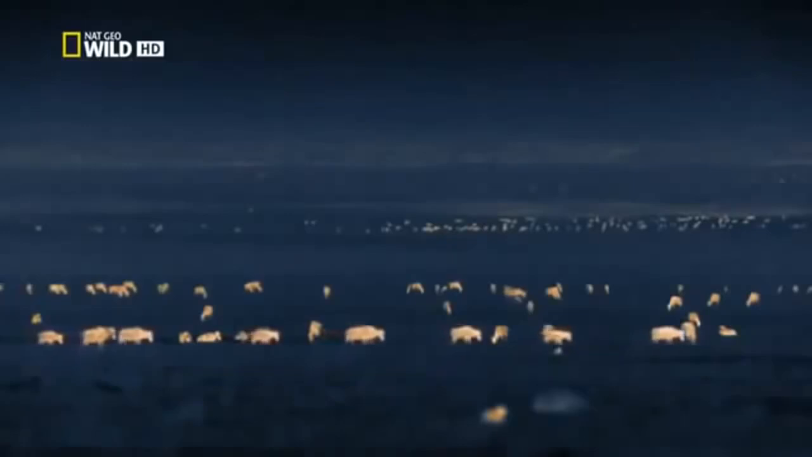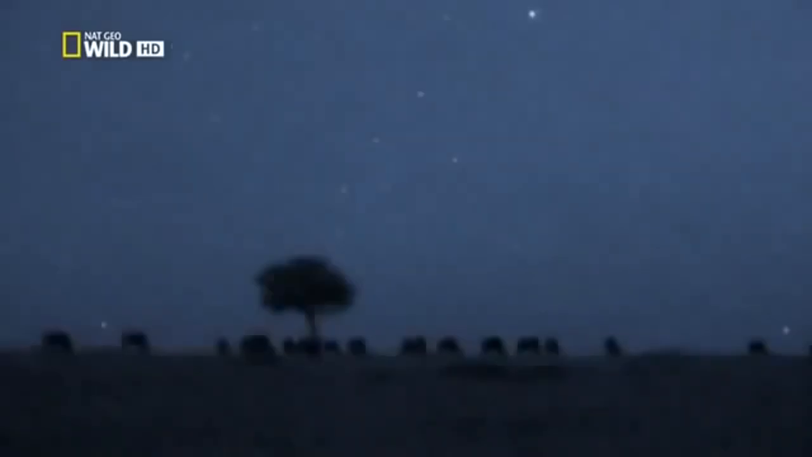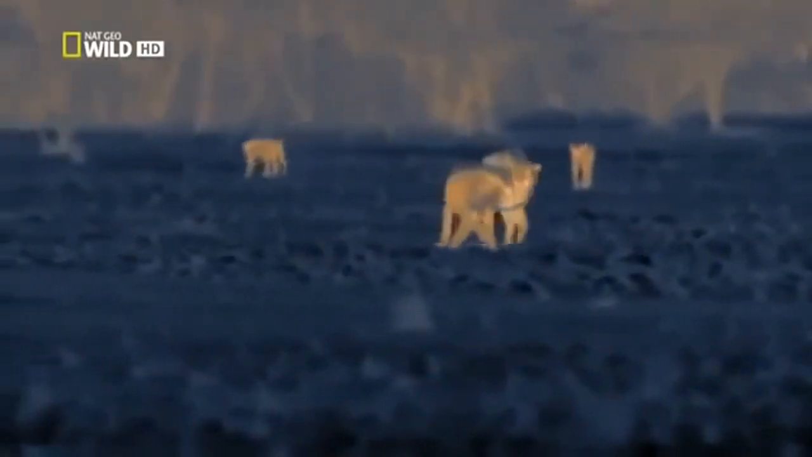But the light levels don't affect the thermal camera at all. We can see clearly whatever happens. On nights like these, the herds often congregate on the tops of hills, and here they can be hard to find, especially in this darkness. But this lioness knows her area well. Tonight's hunt would normally be straightforward, except that she has some hangers-on. Her cubs.